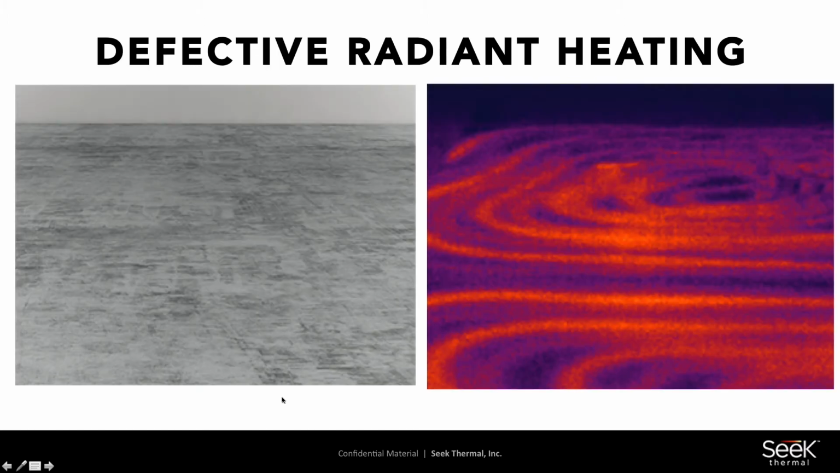Now, I don't know how many of you use radiant flooring. I just put it in my bathroom at home, and it's fantastic. But the first thing I did after I laid the tile was turn that system on, check with thermal imaging to make sure I didn't have any cuts or leaks. And this is one of the most effective ways to determine whether radiant heating is working or not. So those are just a quick overview of the applications.